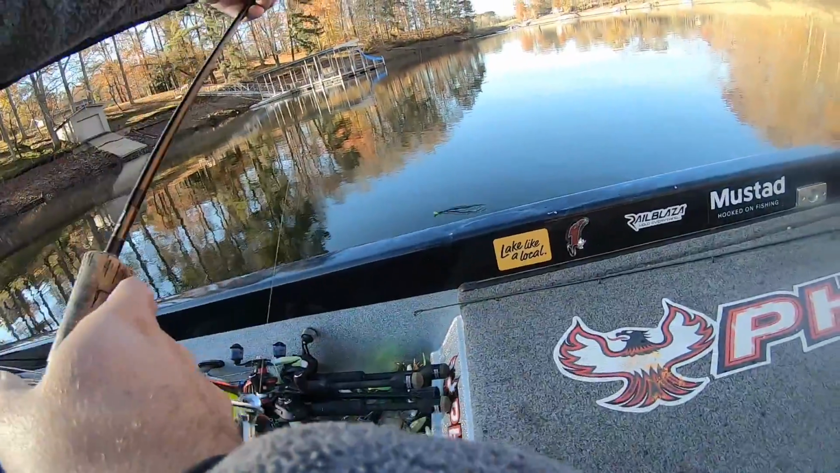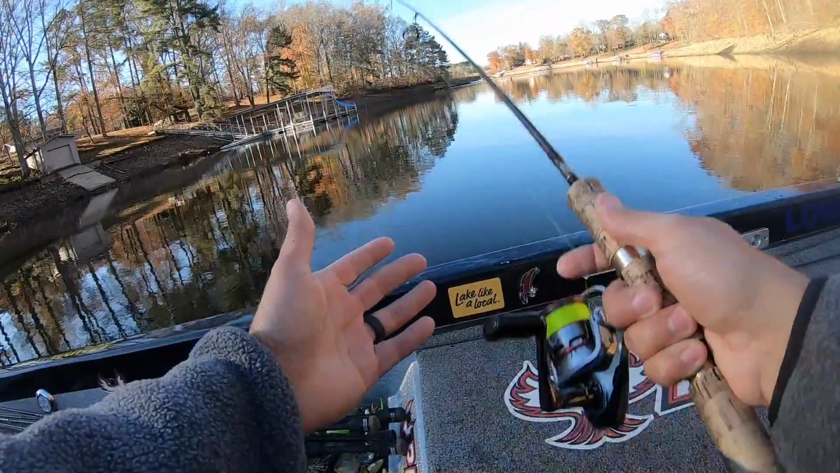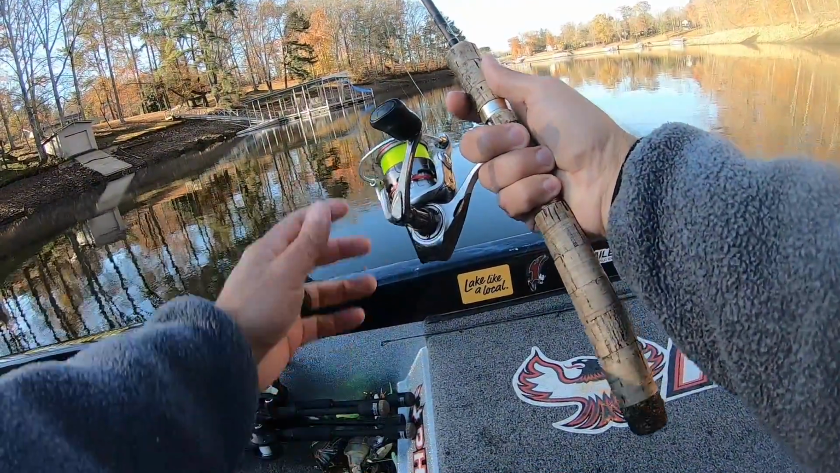Another very important thing, and I had another question about this. When I cast my rod out, I flip my bail manually.